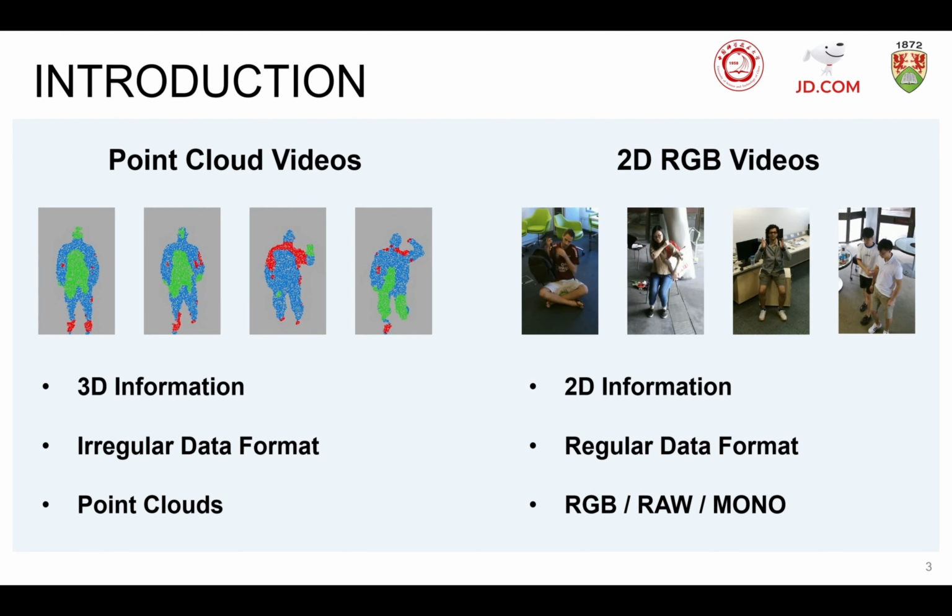Point cloud videos, compared with RGB videos, contain richer visual and geometric information for action recognition. In detail, point clouds have more strict information, which gives them a huge advantage over RGB videos in the field of object detection, segmentation, and so on. However, due to noise, ambiguity, and the irregular data format of point clouds, how to learn discriminative features and model the spatial temporal patterns from point clouds is a great challenge.